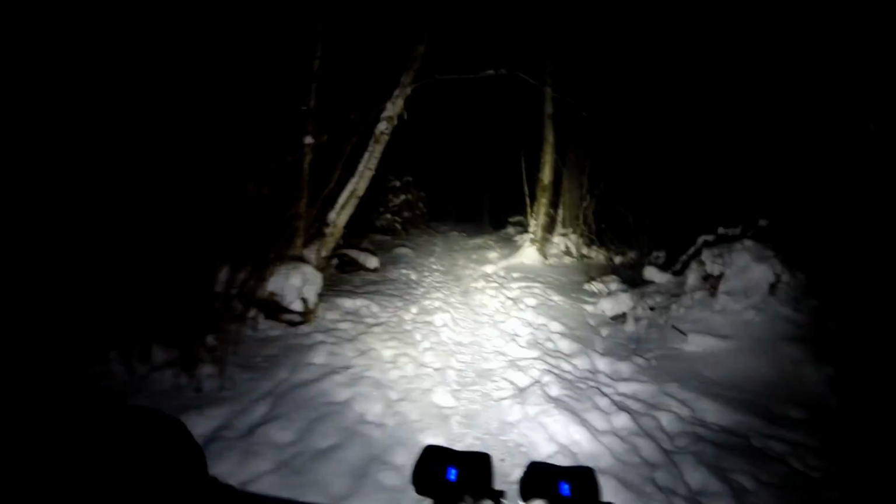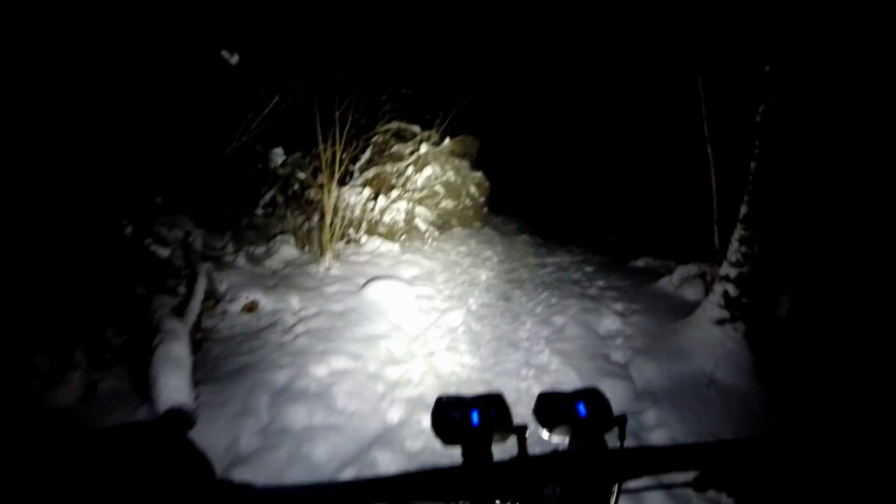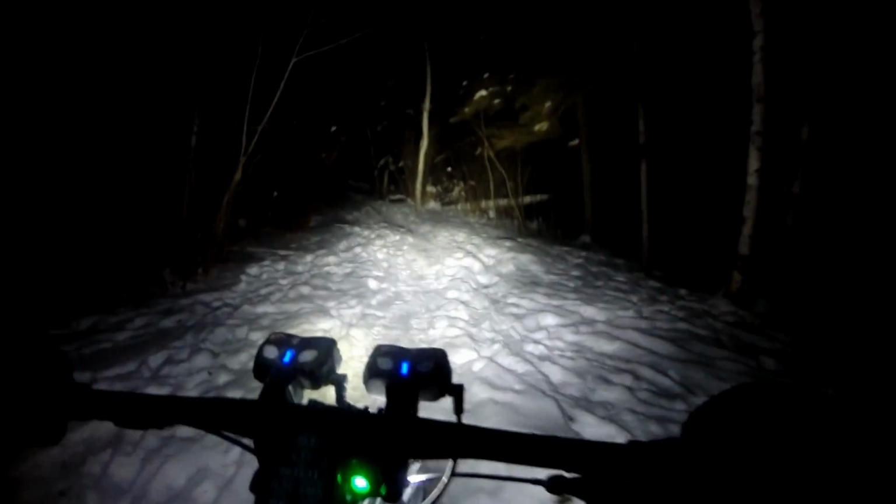Fun section there. In the wintertime it's fun, in the summertime the bottom there is all rocky, so you have to slow to a crawl practically. Not sure how fast you can go through it on full suspension, but no doubt faster. Having trouble shifting up to the 42 tooth on the back. Just gave it a little more cable tension. Seemed to help. Just turn the dial on the shifter.